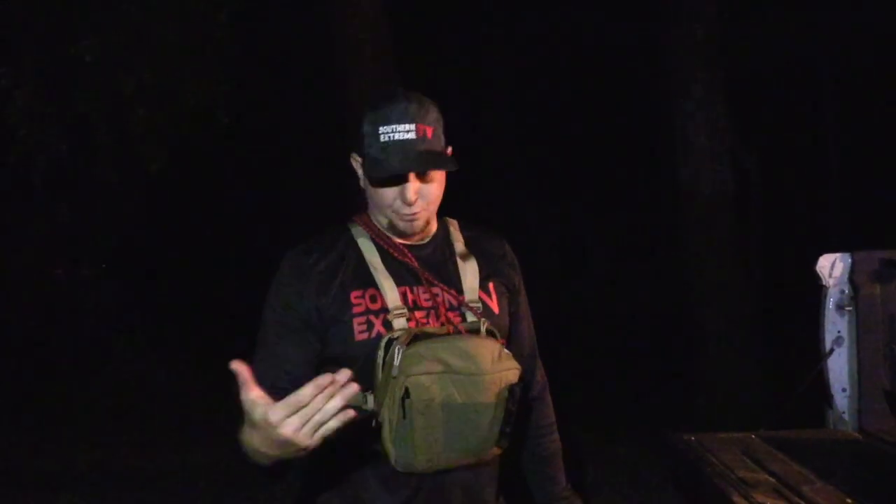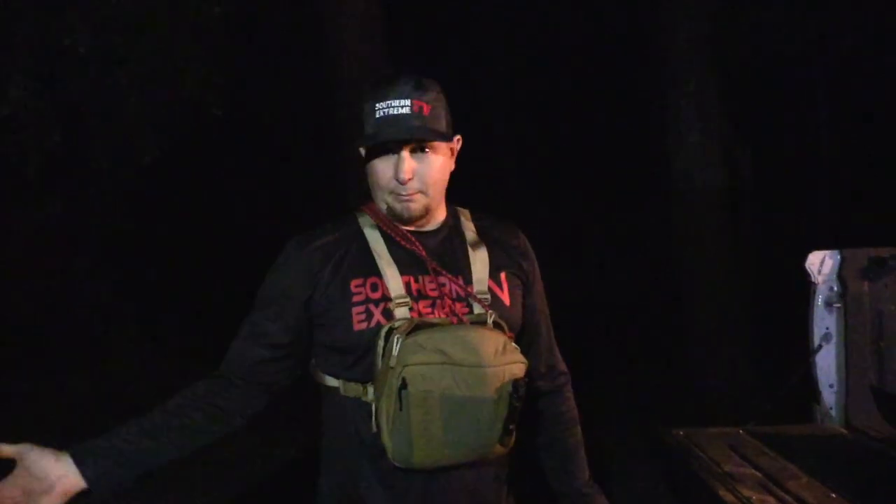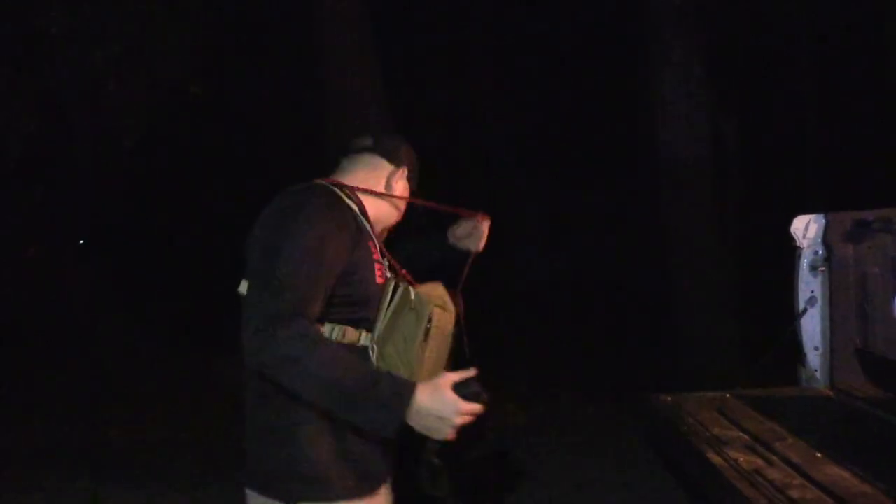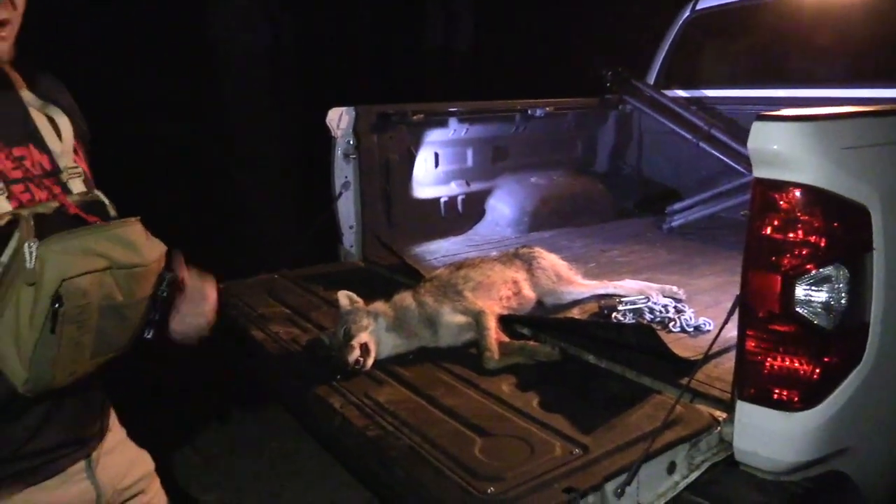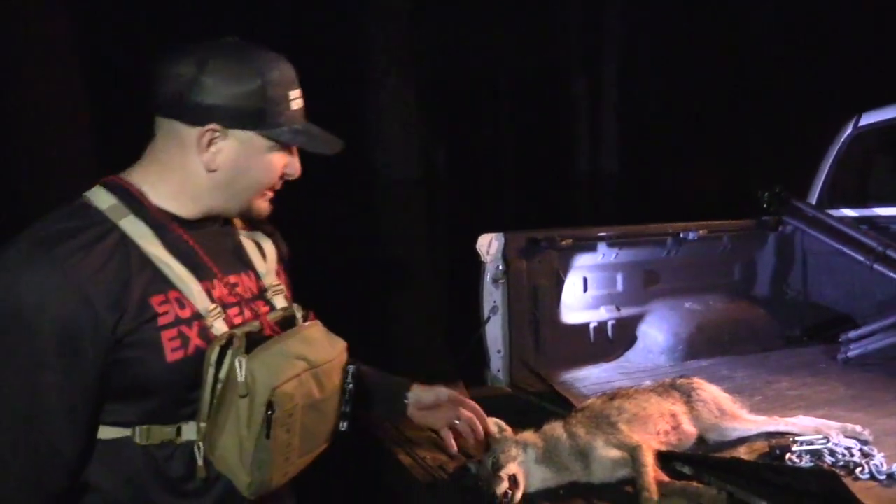And I had no choice but to take my shot, because we were even lucky that we were even talking about doubling on these coyotes, which was crazy. Thought we heard a coyote right there, but man, like I said, we got lucky on this one, and she was a hard fought coyote. Let me tell you that. I hit her, complete pass through the 243 on the Rock River. She made it about 60 yards.